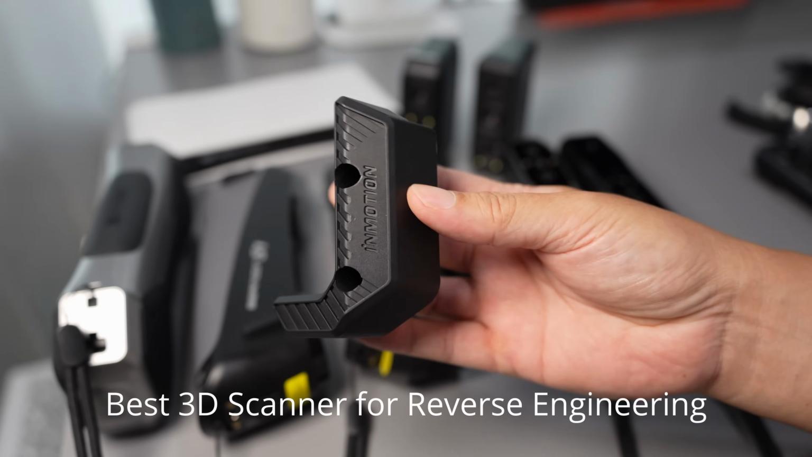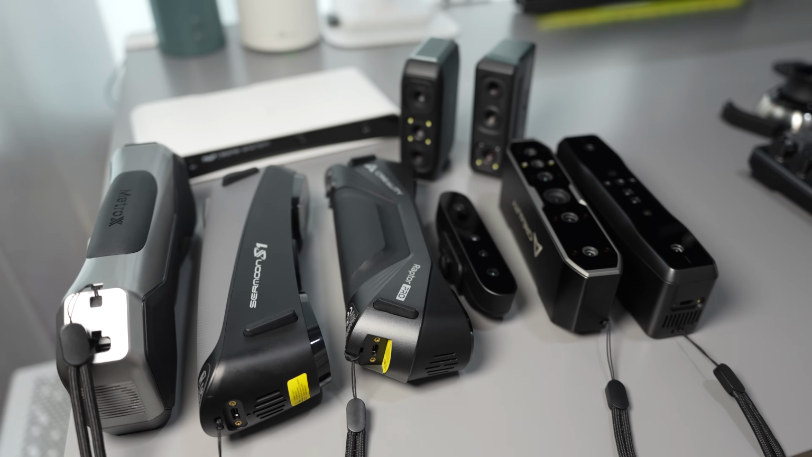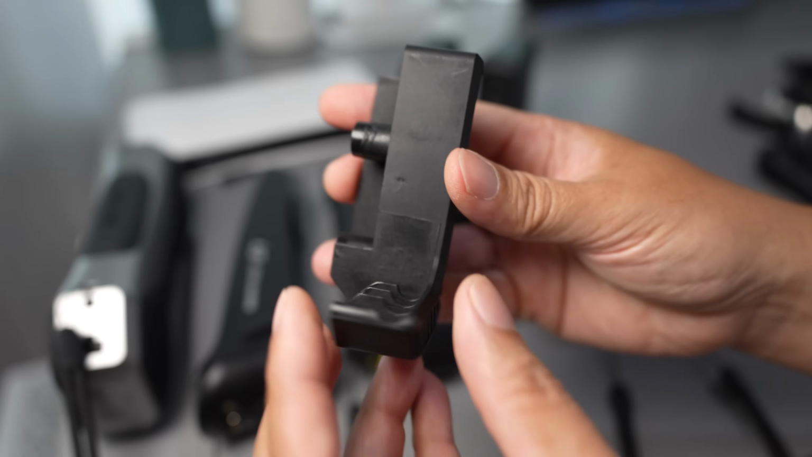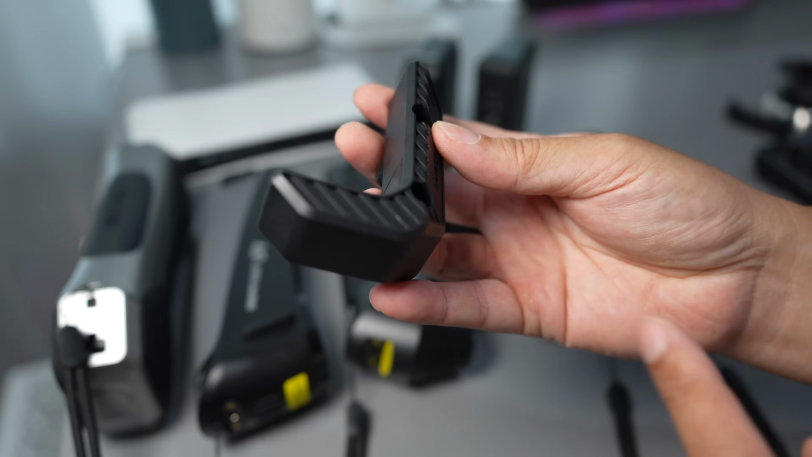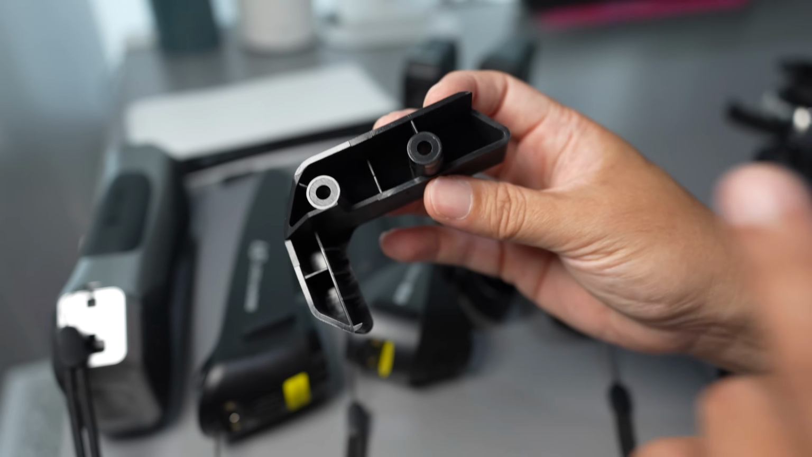Hi, in this video I'm going to do a 3D scanner test using all these 3D scanners. Scan this without using the spray. I want to show how well each 3D scanner can scan this part. It's a common part that you will find in automotive plastic parts. It's black, featureless, and contains a lot of deep pockets and thin shells.